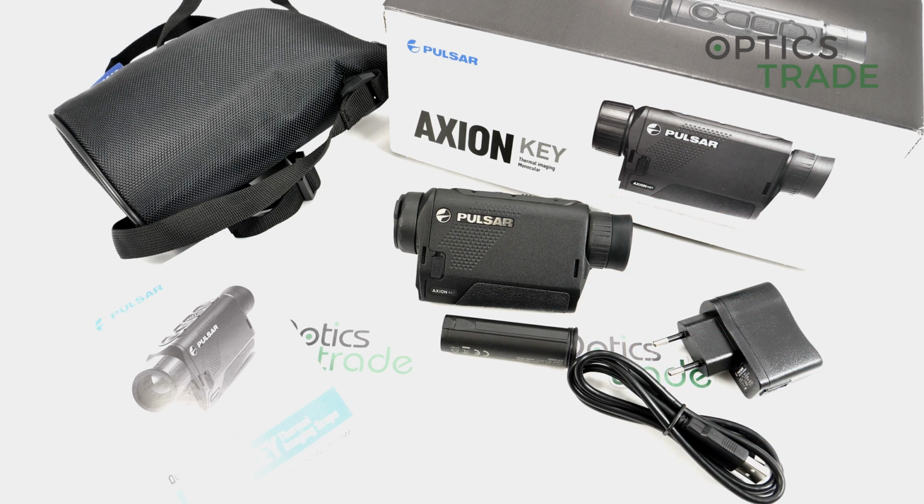What is true, because this is the key model, that means it only has key features. It has no Wi-Fi connectivity. There is no ability to connect it to the app on your smartphone, and there is no ability to use the Stream Vision application, which is probably one of the best applications for hunters or others on the market.